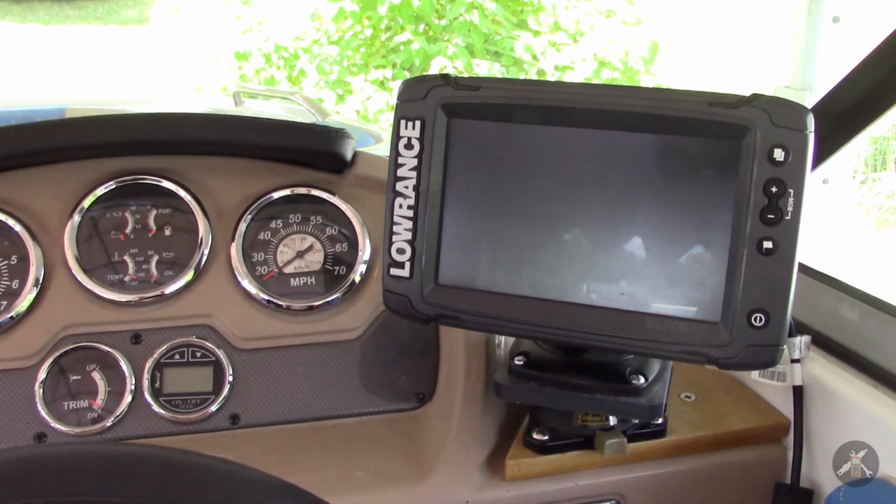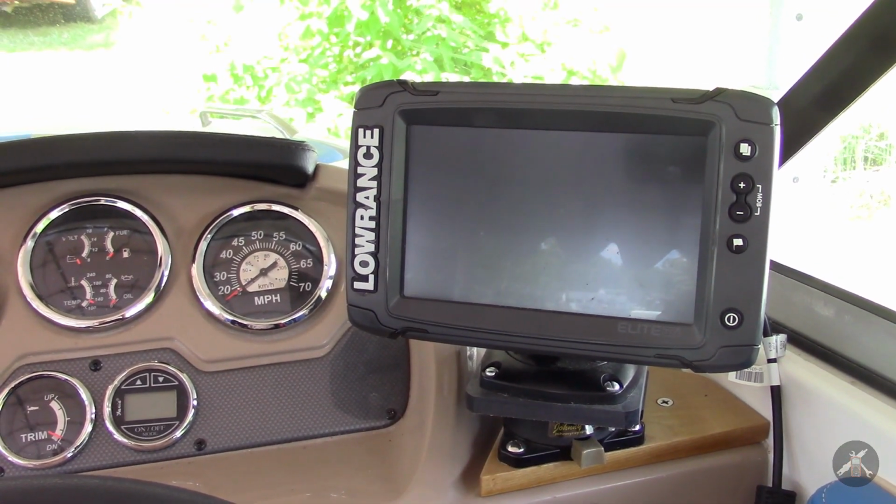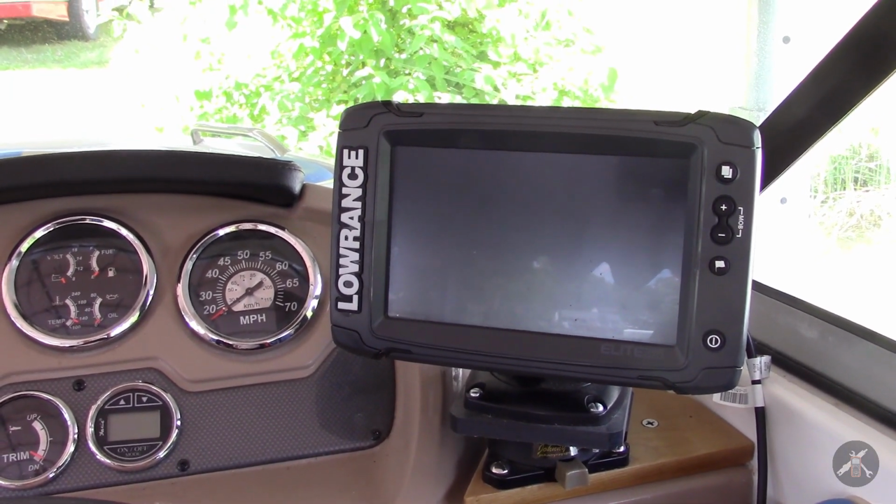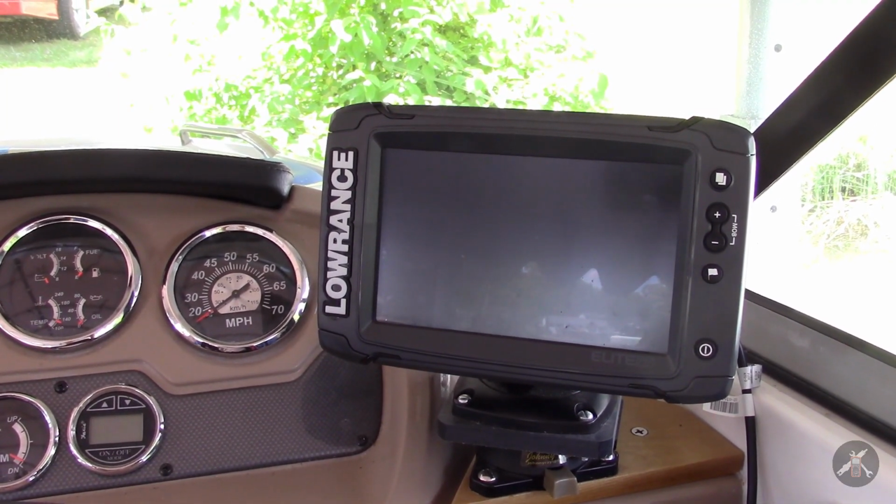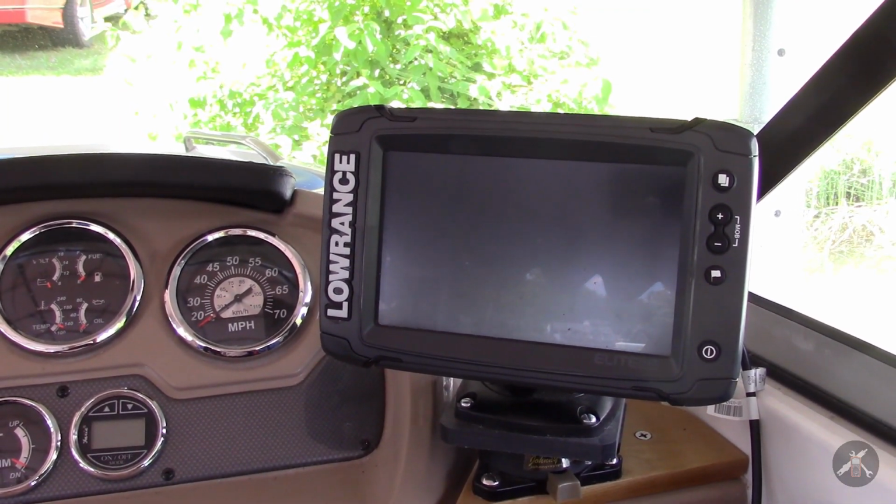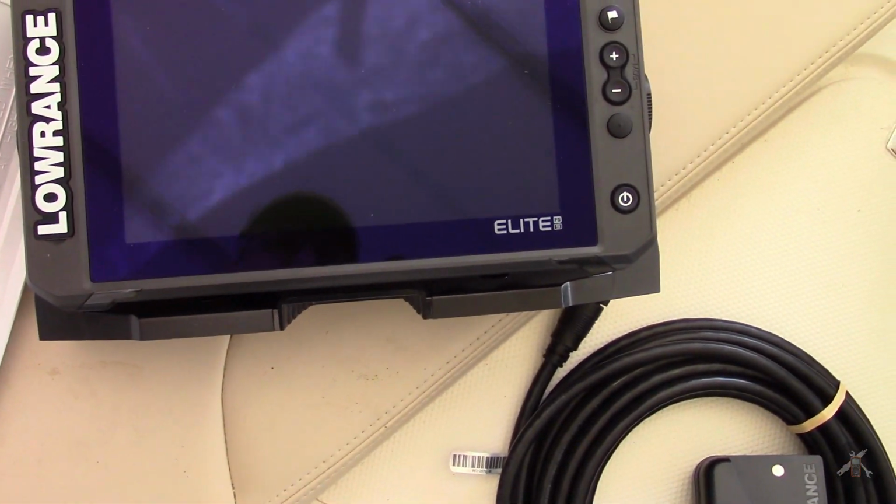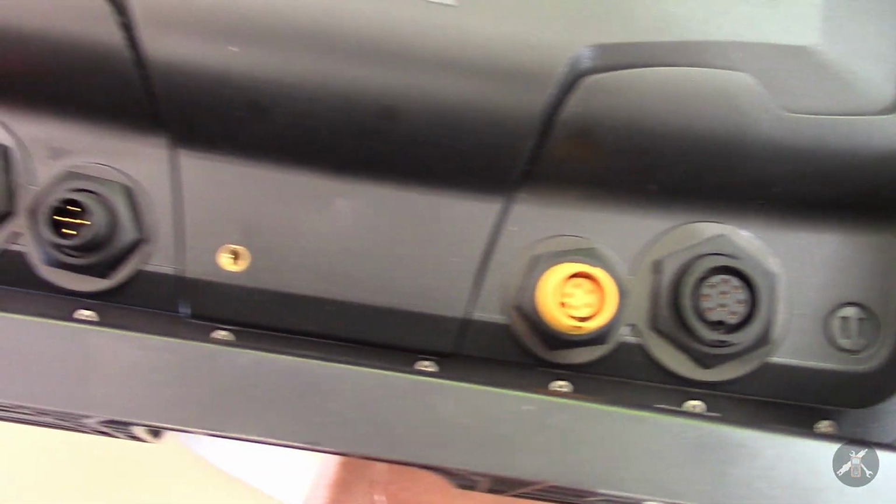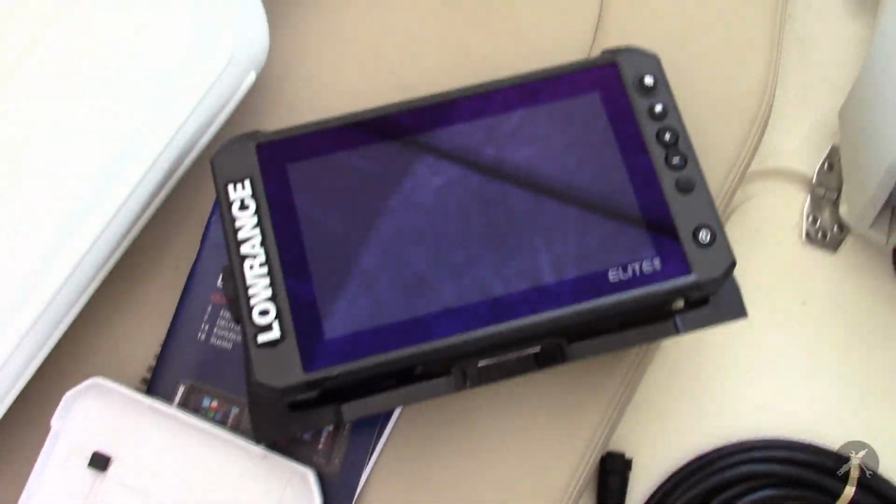So there's my main unit, and it won't work with the active targeting because it's an Elite Ti2 and it doesn't have the Ethernet connection. It's not compatible. So I'm going to keep that one connected to the 3-in-1, and then my new display, which is this Elite FS 9, is set up with the Ethernet connection to be able to run the active targeting.